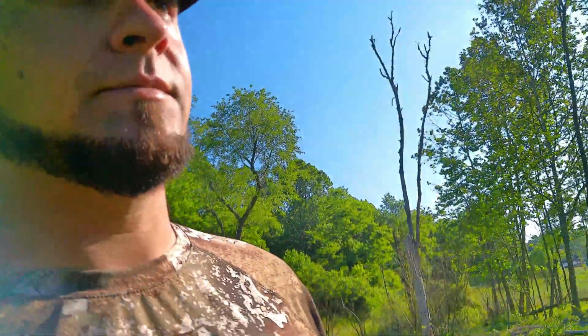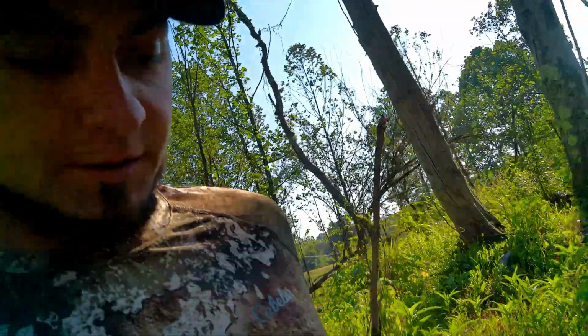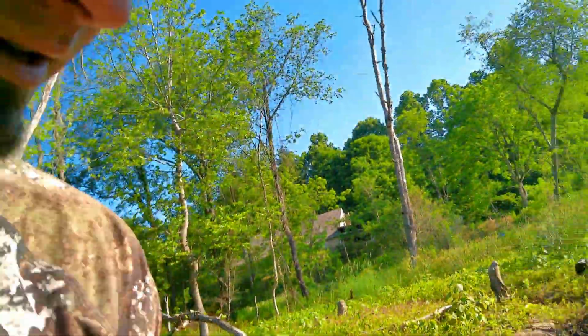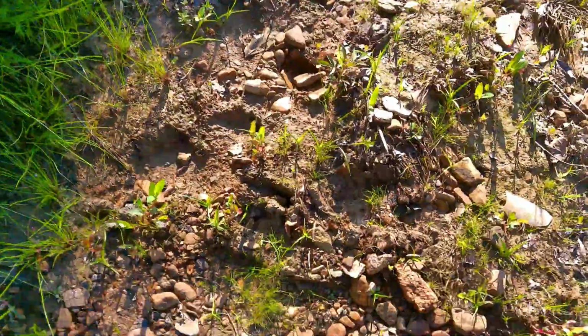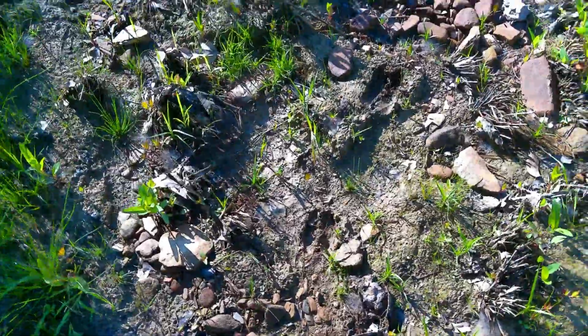So I'm out here behind my aunt and uncle's house. I'm gonna go check this trail cam, see if I got any pictures on it. This camera I actually have over here, I have it set on video, so. Look, we got some deer tracks. Deer tracks down here by this creek.